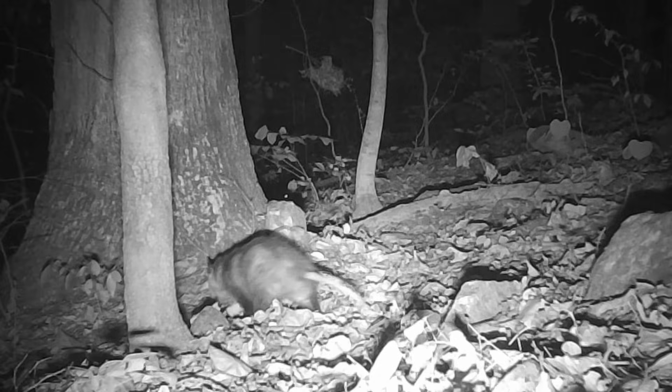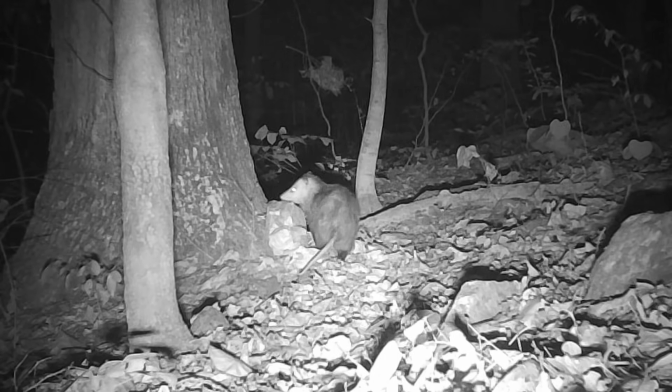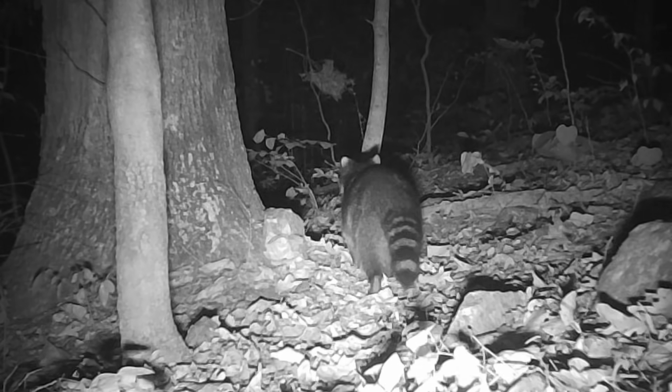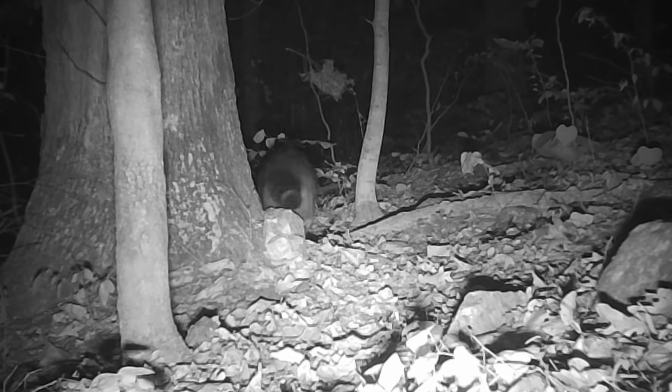And there's a rare glimpse of a flying squirrel. Now you see them, now you don't. Old Willie's still making his round, checking things out. And the old coons is coming through. Got to check their scent rock.